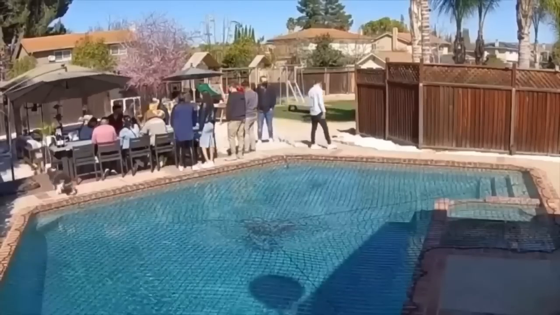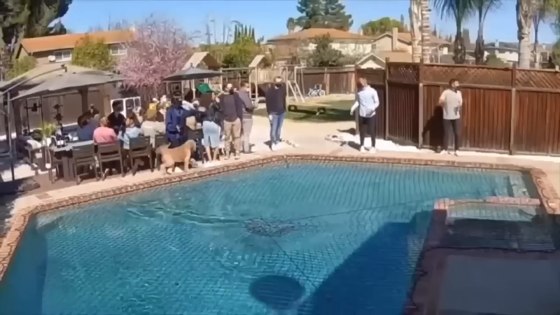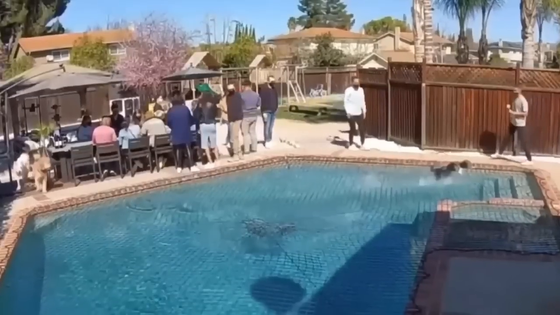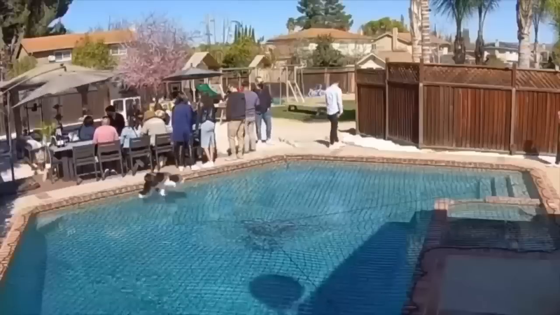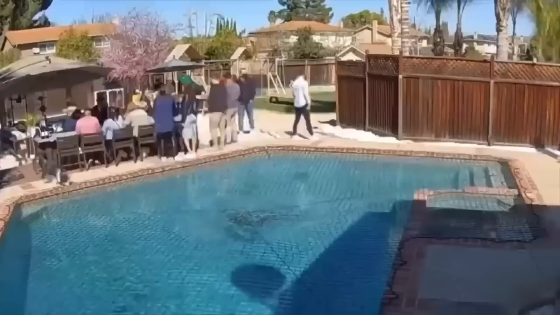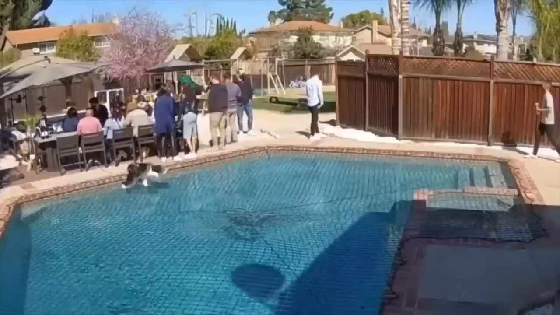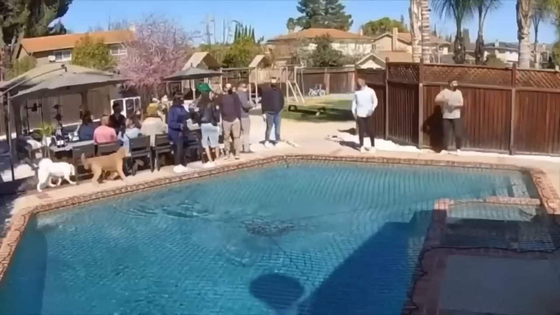We don't know what this dog was thinking, but he sure did surprise all the humans with his supernatural ability to walk on the water. Every single person in the party was just left shaken. It almost seems like something out of the movie The Secret Life of Pets. Do you think it could be based on a true story?